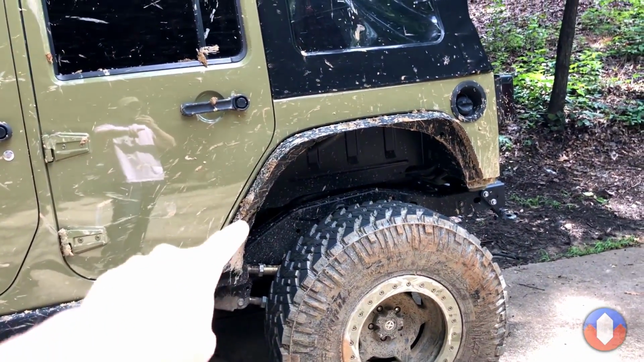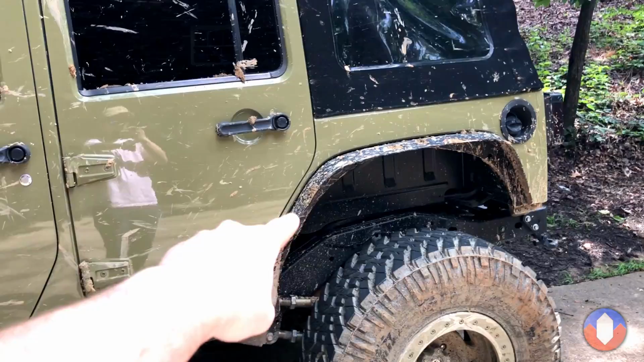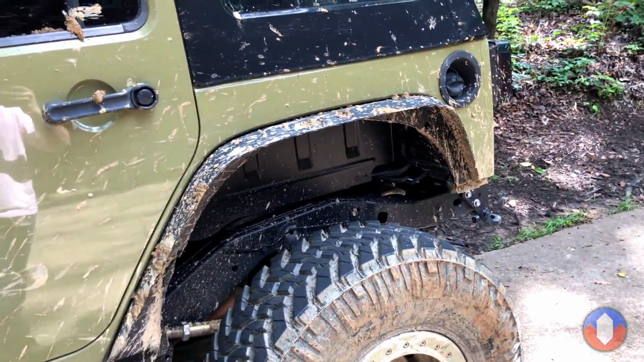It's kind of parked on the hill right now, so the passenger tire is actually flexed up a little bit, so it makes it look like the side's higher.